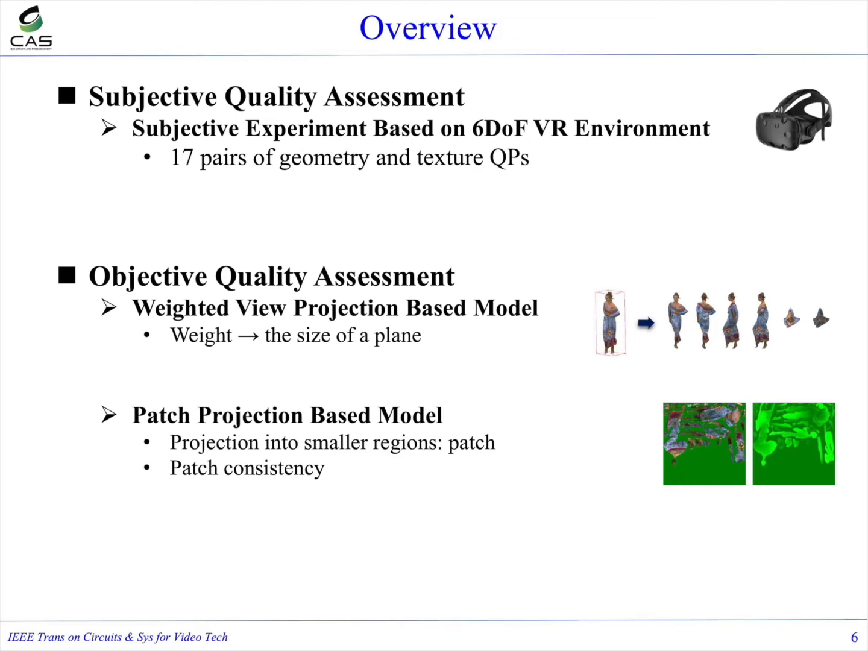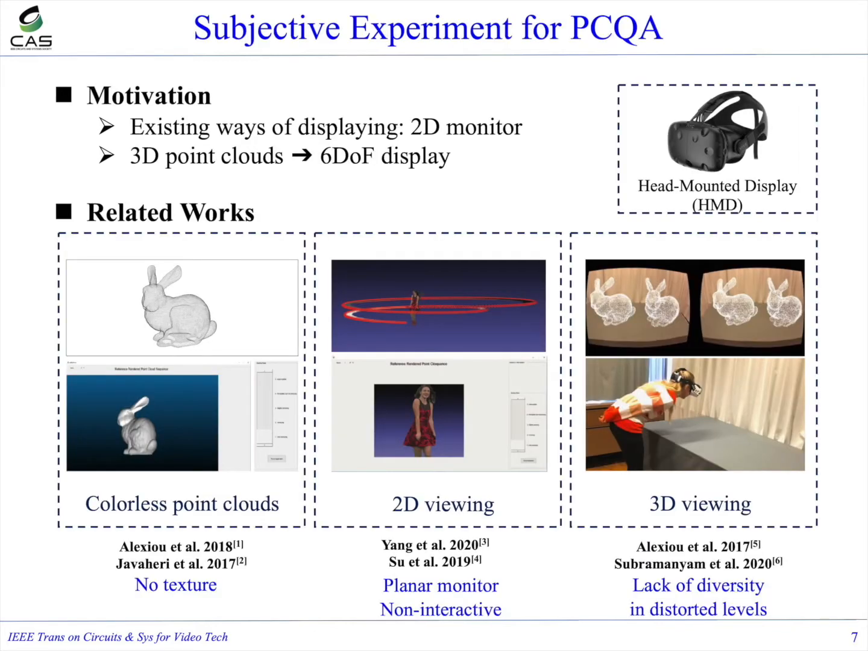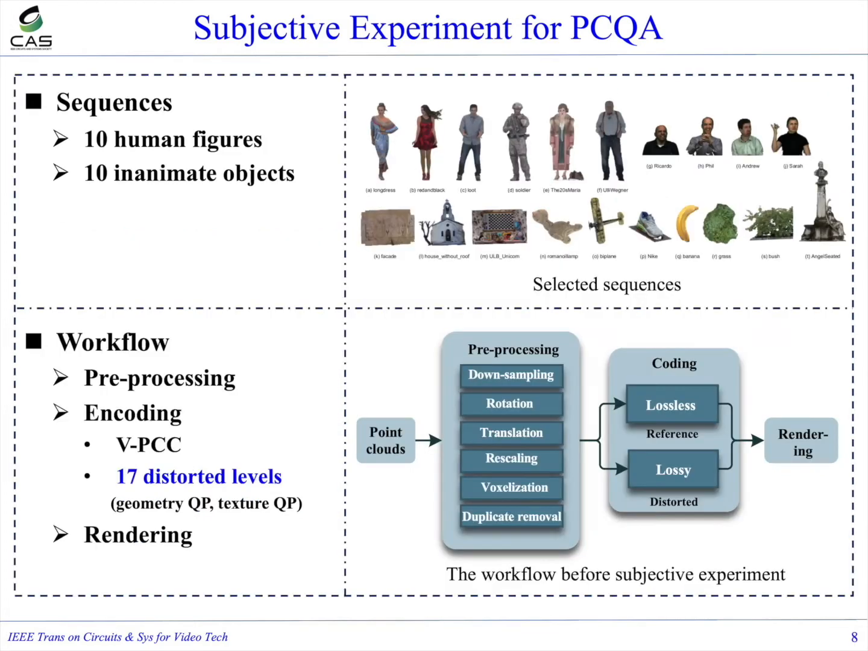the patch inconsistency problem. In the subjective experiment, we found most works display point clouds on a 2D monitor, but as we mentioned before, point cloud has 3D characteristics, and it is inherently capable of being displayed in a 6 DoF viewing condition. Unlike some works as listed here, we aim to build a subjective database in a 6 DoF VR environment with diverse distorted levels. So we first selected 10 human sequences and 10 object sequences for content diversity.